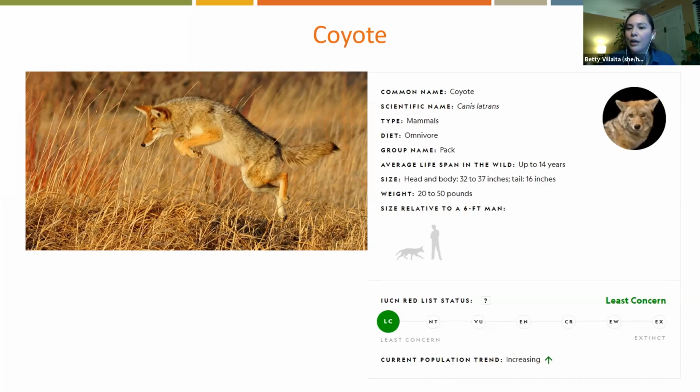And when chasing prey, they can run up to 40 miles per hour, which I thought was really cool. The name coyote comes from the Mexican Spanish, and it was derived from a Nahuatl word, coyote, which is a native word, which I thought was kind of cool too. We do have a message here from Judith saying that also rodenticides and roads.